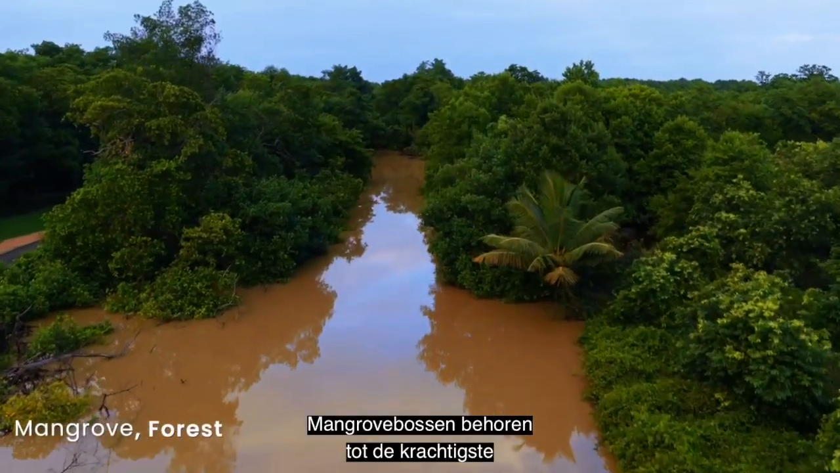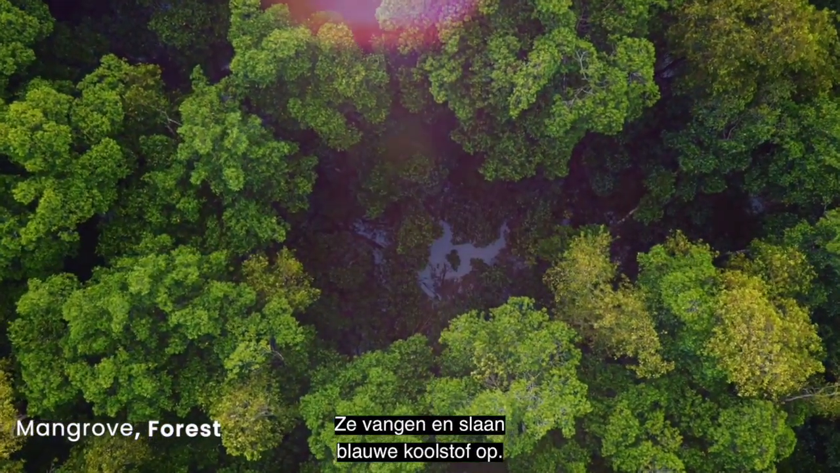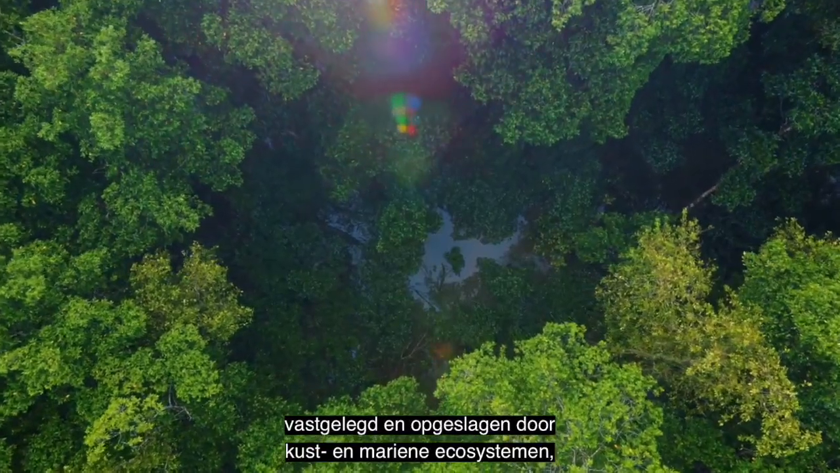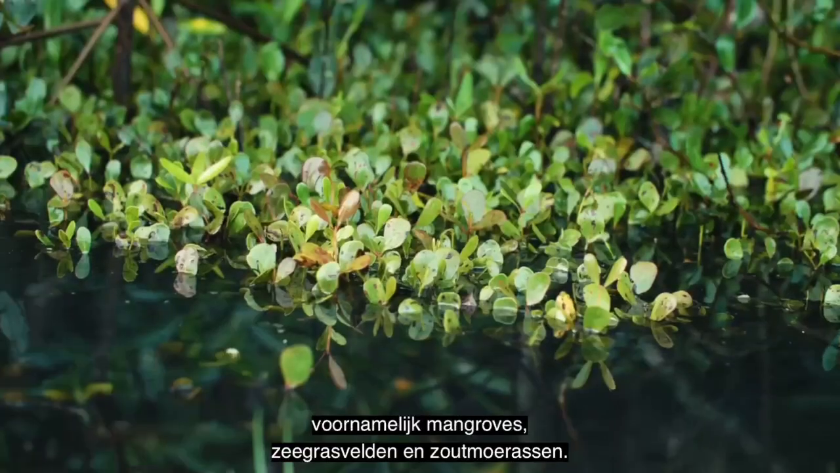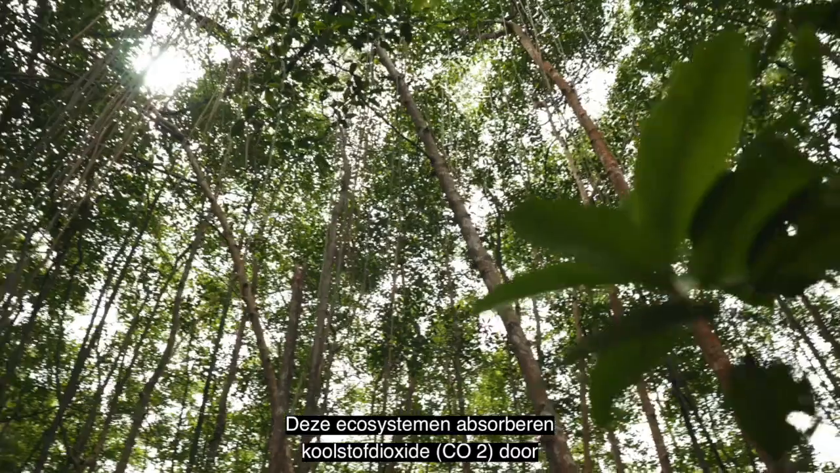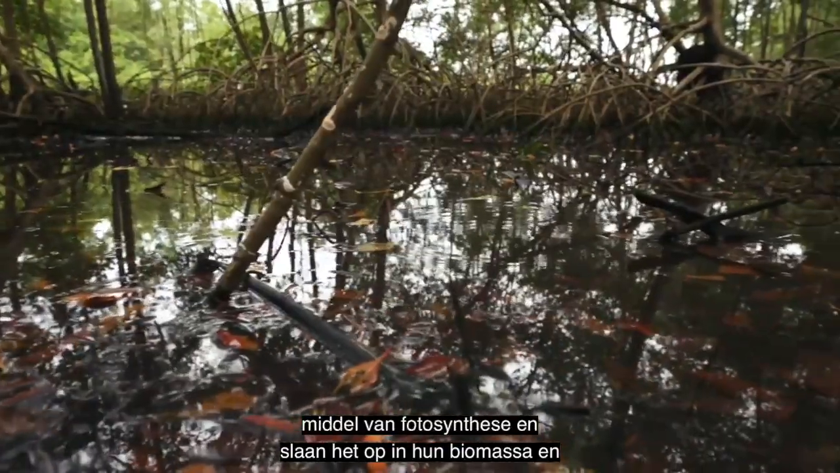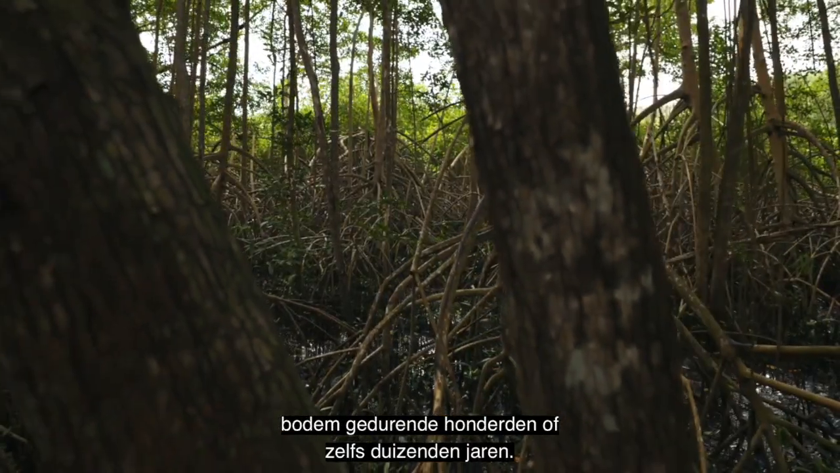Mangrove forests are amongst the planet's most powerful carbon sinks. They capture and store blue carbon. Blue carbon refers to the carbon captured and stored by coastal and marine ecosystems, mainly mangroves, seagrass beds, and salt marshes. These ecosystems absorb carbon dioxide, CO2, through photosynthesis and store it in their biomass and soils for hundreds or even thousands of years.